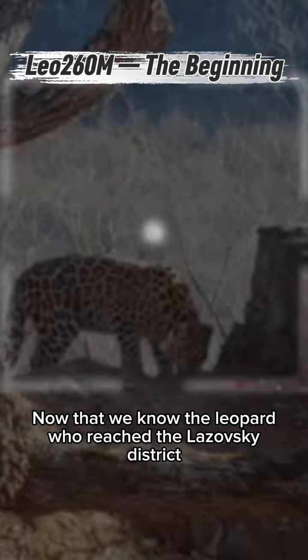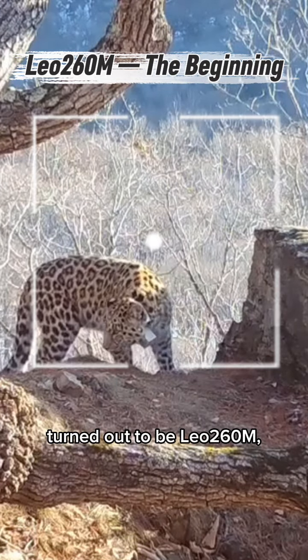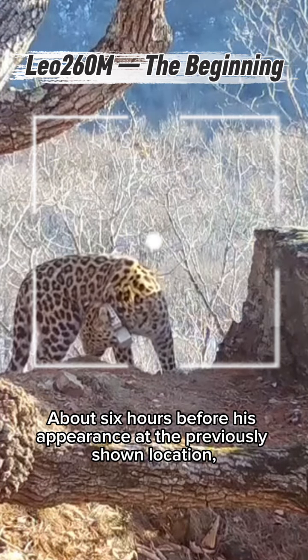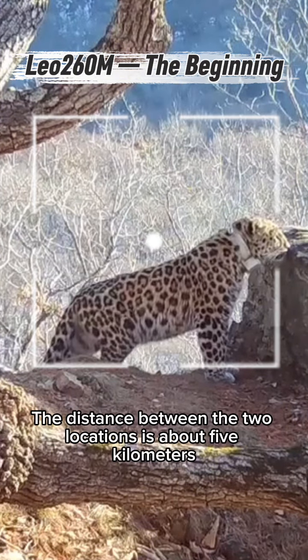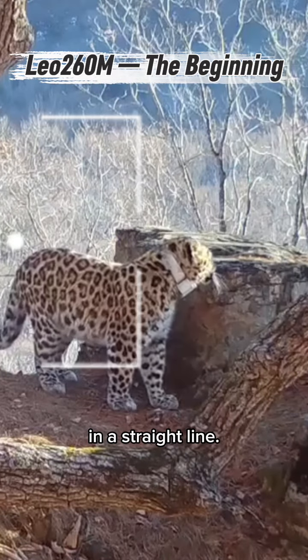Now that we know the leopard who reached the Lasavsky district turned out to be Leo260M, I'm ready to show what happened earlier, about 6 hours before his appearance in the previously shown location. This male was recorded at another point in the same area. The distance between the two locations is about 5 kilometers in a straight line.